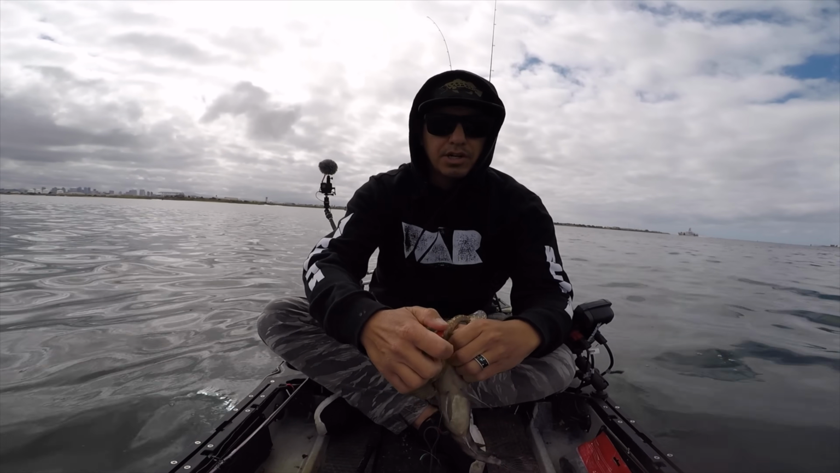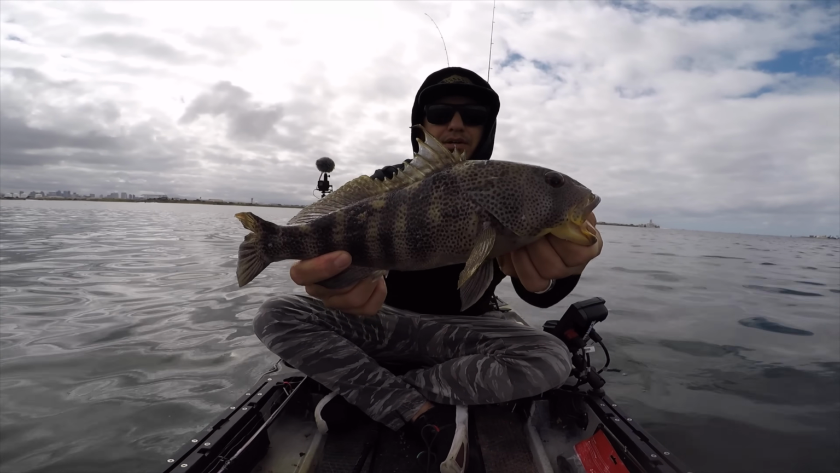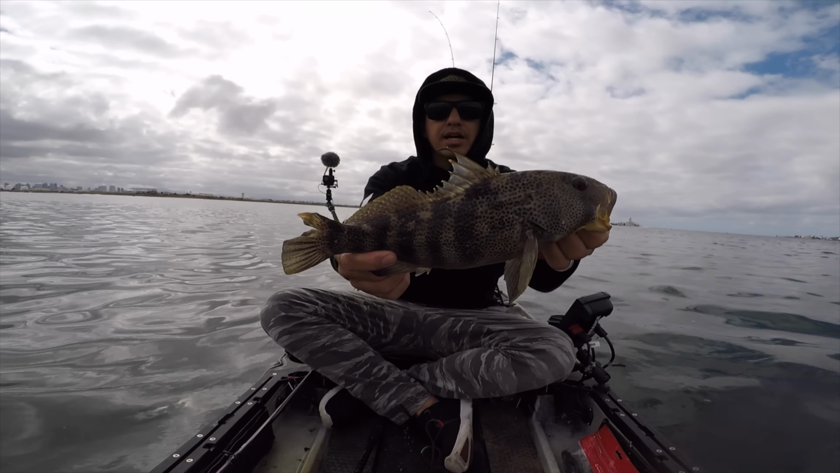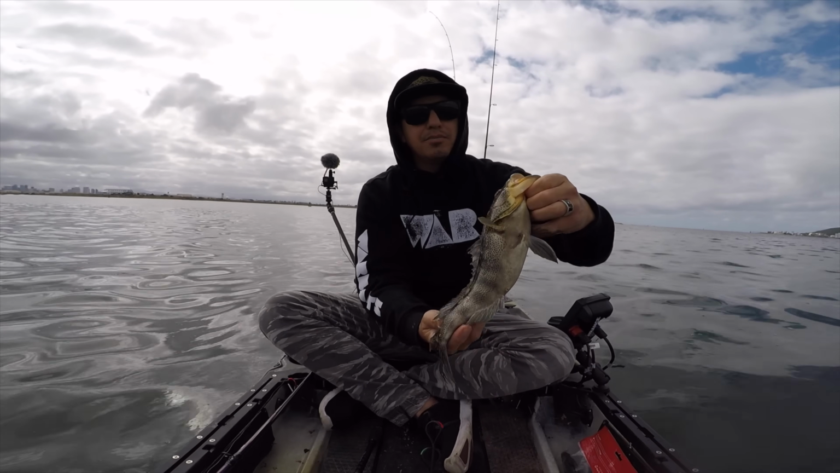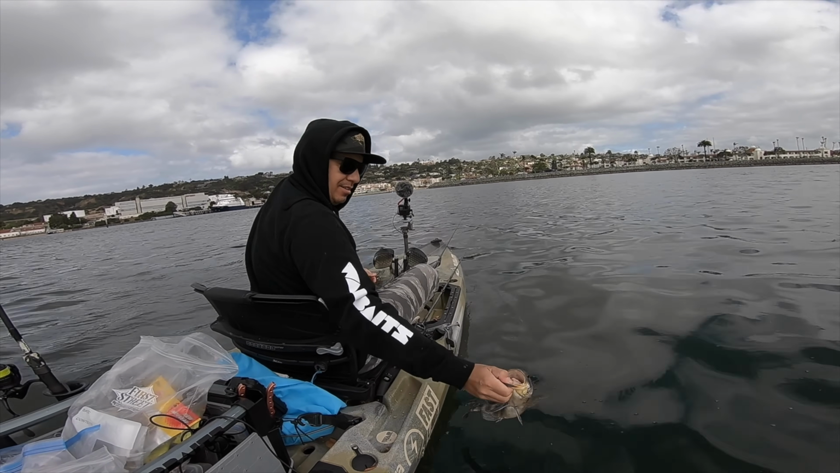So they're definitely down here. There he is again. I feel bad, his tail's all chewed up. That's either a dolphin in the bay or a sea lion. Something was grabbing his tail, trying to shred him up. Good looking fish. Stoked to get a big spotty. Let him back in.